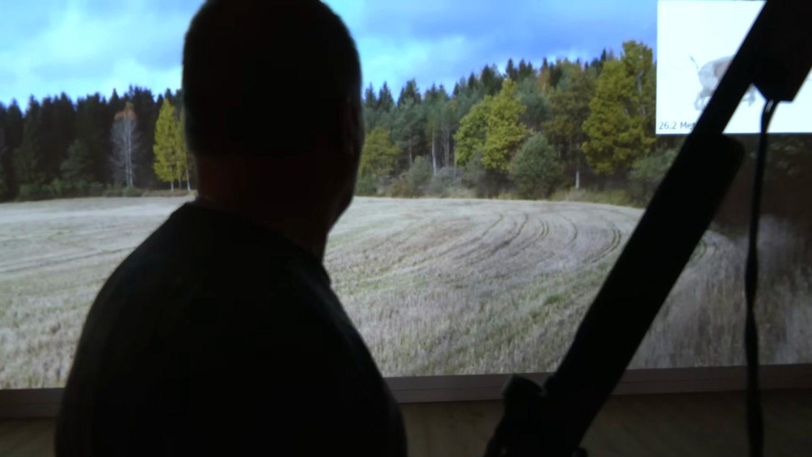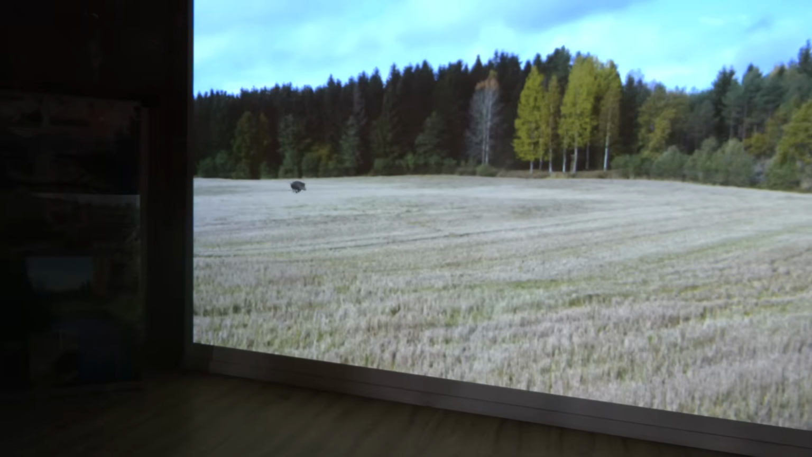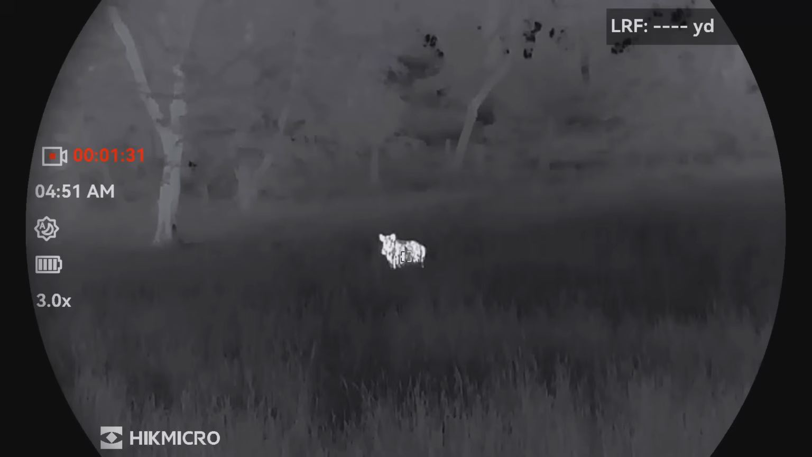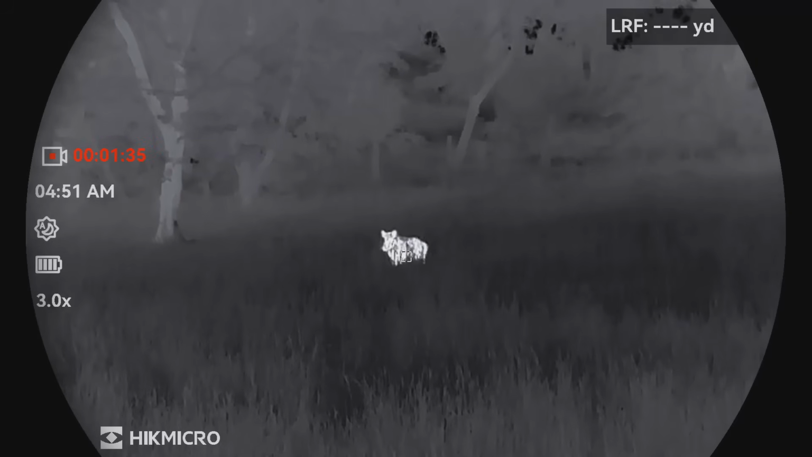Dragging Niall away from Torsten's shooting cinema, we have one last night on the wild boar before flying home with a heap load of information about wild boar management. It's another opportunity to get in close after spotting this lone female from 600 metres away.